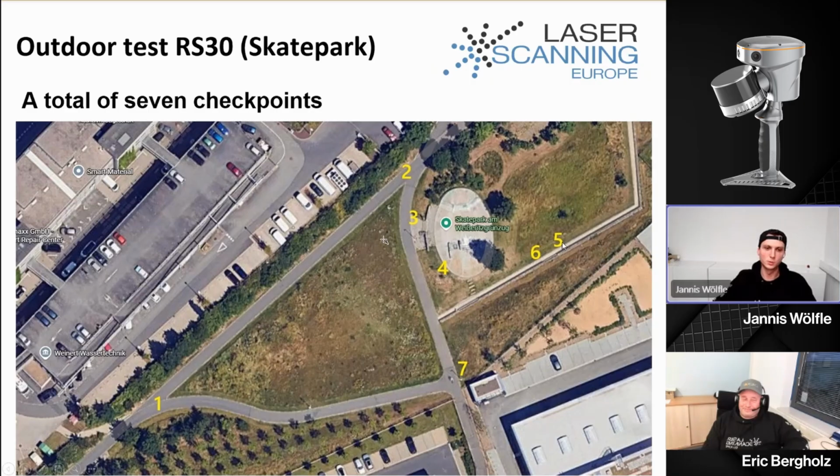And here we can see our first outdoor test field. For the audience, we have now switched the system. Indoor we were with an RS10 from Summertime, and now the outdoor work we do with an RS30. Jannis, maybe you can tell the audience what the difference between 10 and 30 is? The difference is that the RS10 has a 16 channel LiDAR, and the RS30 a 32 channel LiDAR.